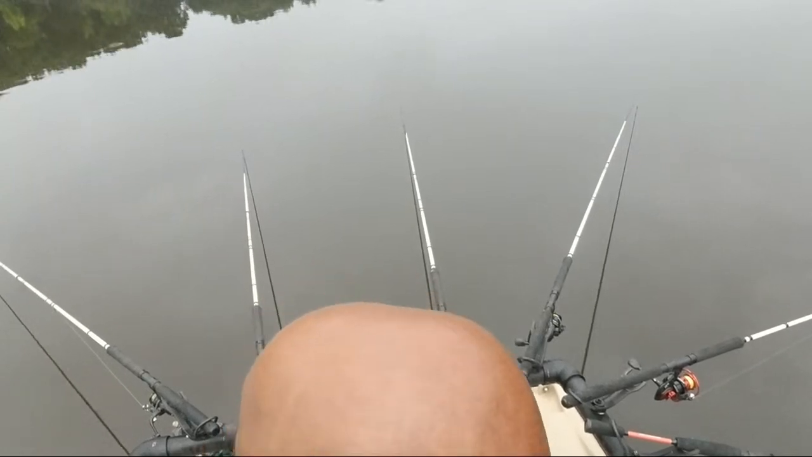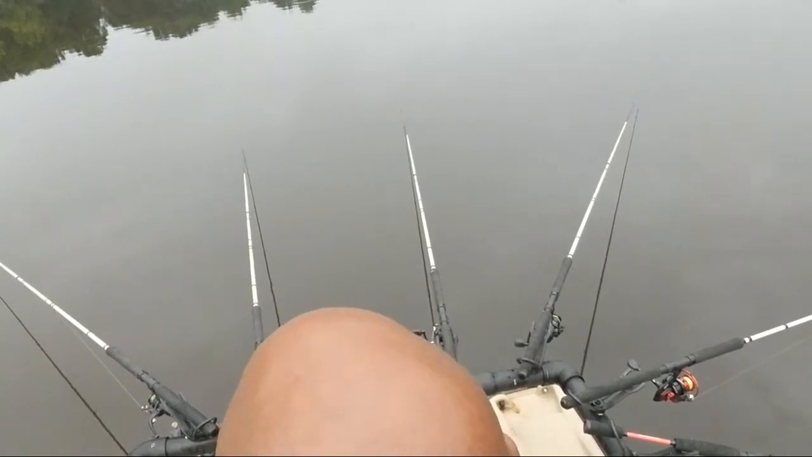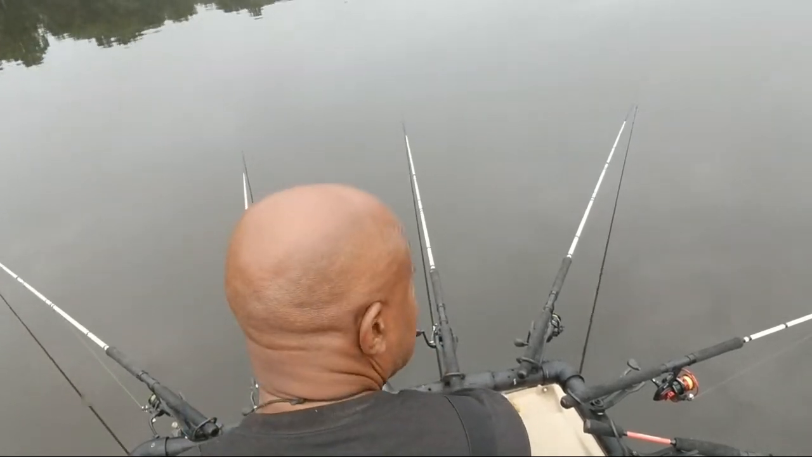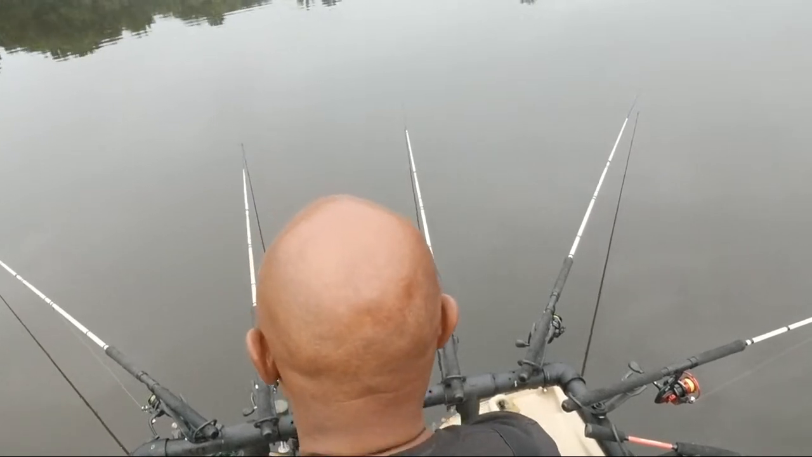Now I'm in 10 feet of water, 11 feet of water. So that's why I have to have the electronics. I don't want to be out here fishing in 20, 15 feet of water, and I only got the minnow at 6 feet. That's why I have the electronics. I have to know where I'm fishing. Let me bend back to the right. Again, 6 foot flat is what I'm looking for.